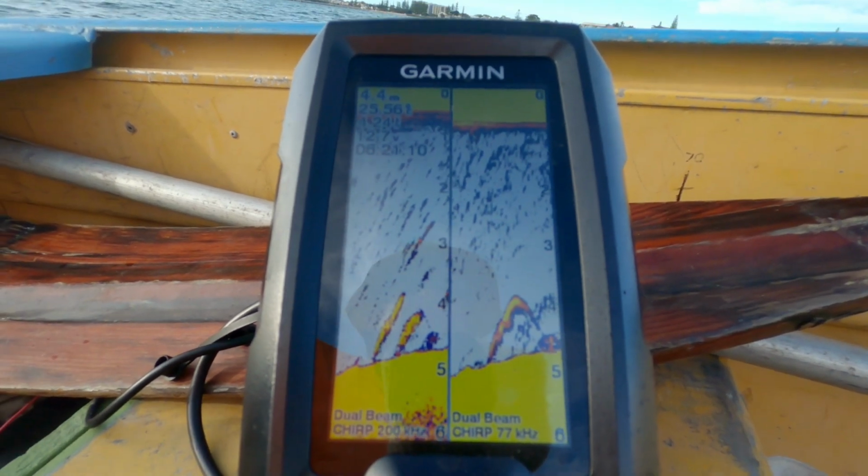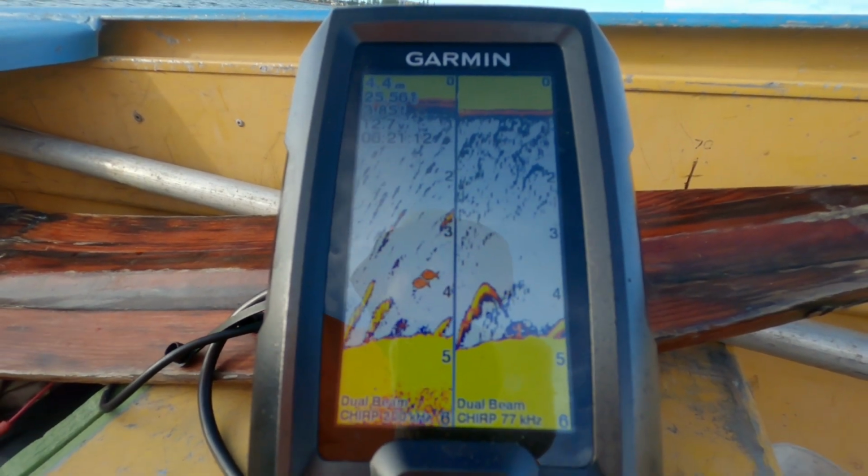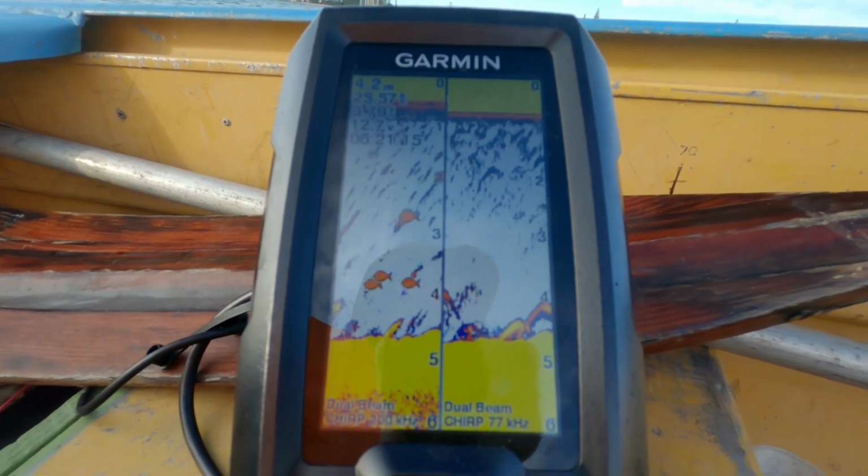This is the imagery I get as I approach the reef area. Pretty cool, eh? Plenty of shapes and features to make out.